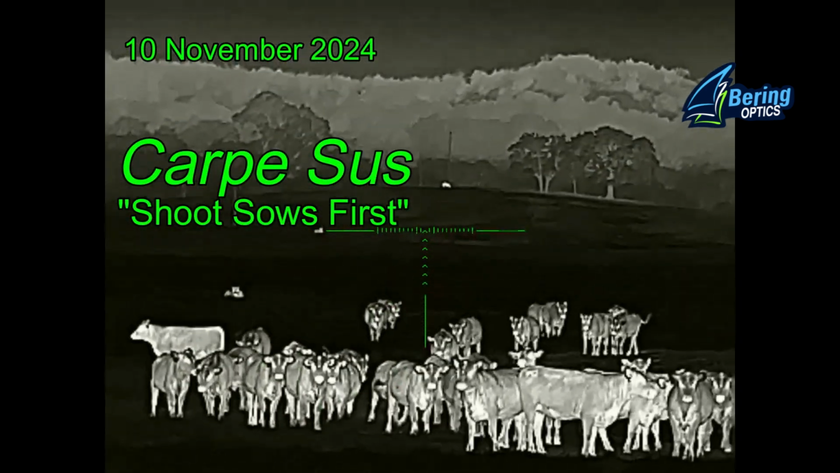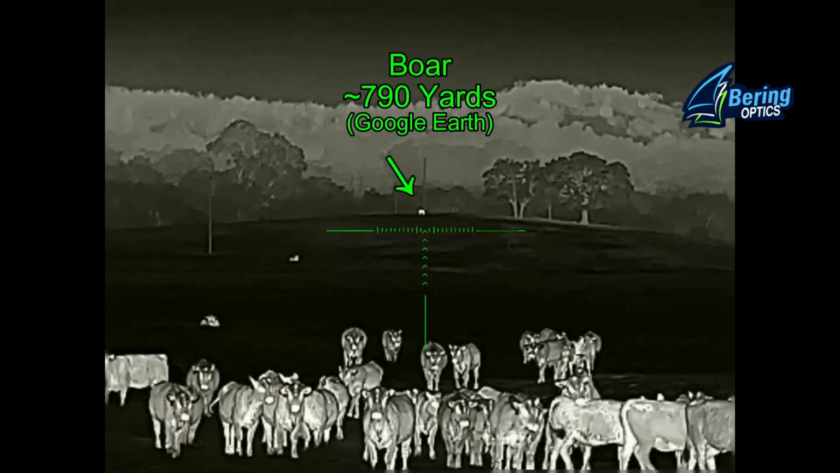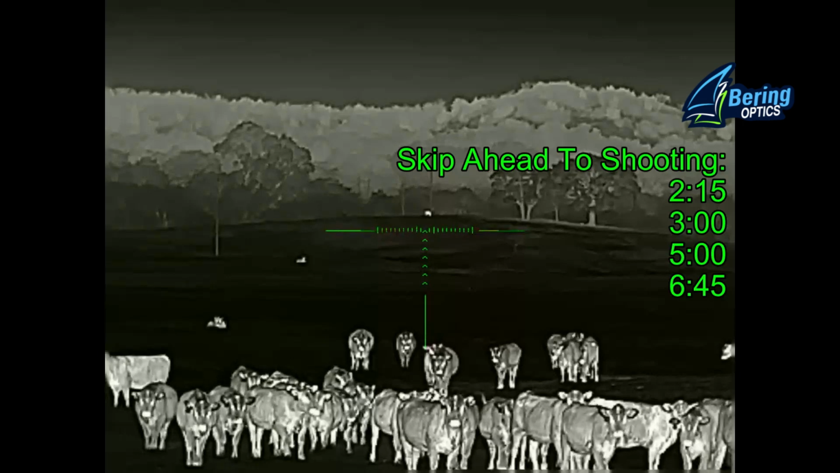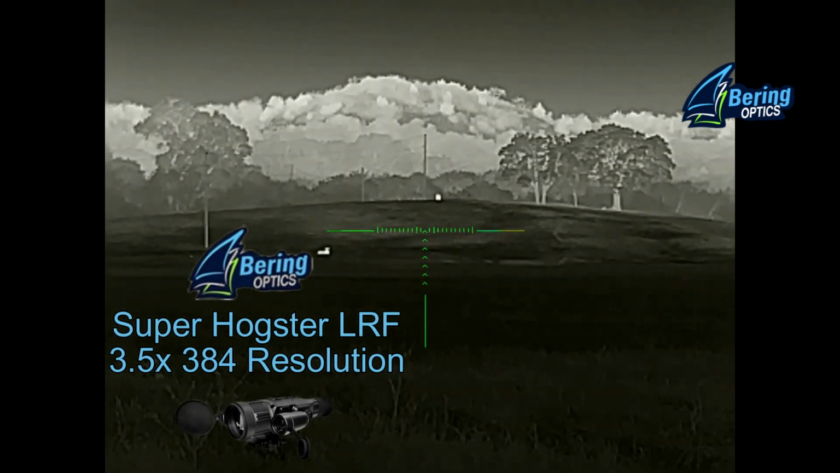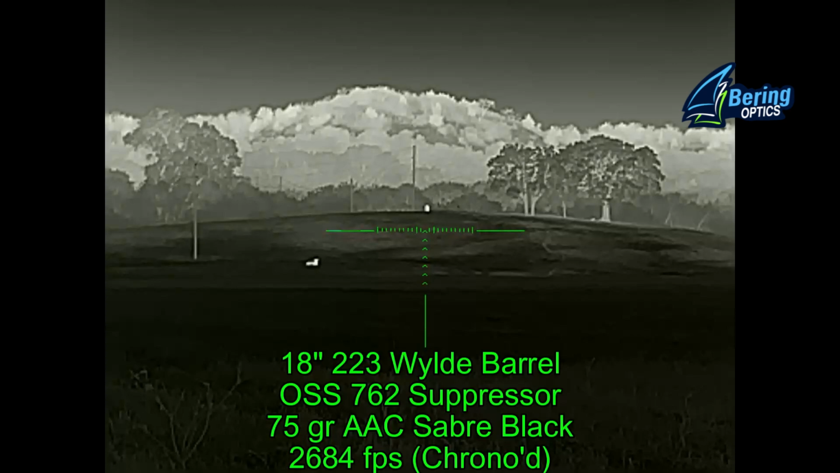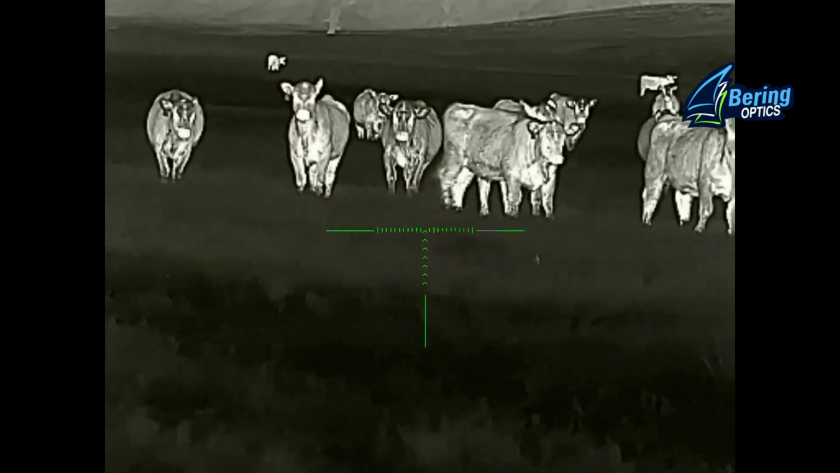Carpe Sus. Well, Ben and I are continuing our night here in North Texas, and we've got a boar up there on the hillside out there at about 790 yards. And he's getting video of this boar through his Bering Optics Super Hogster LRF. And he's got that on a .223 rifle, shooting 75 grain AAC Sabre Black ammunition.